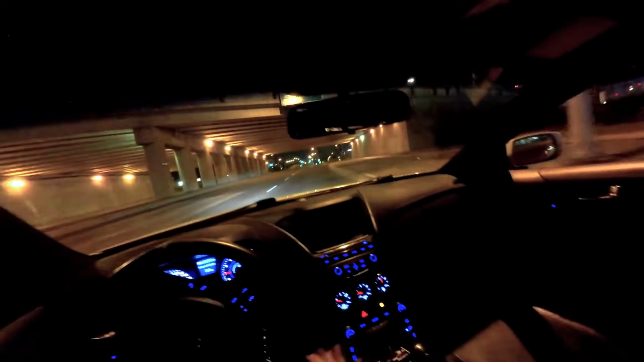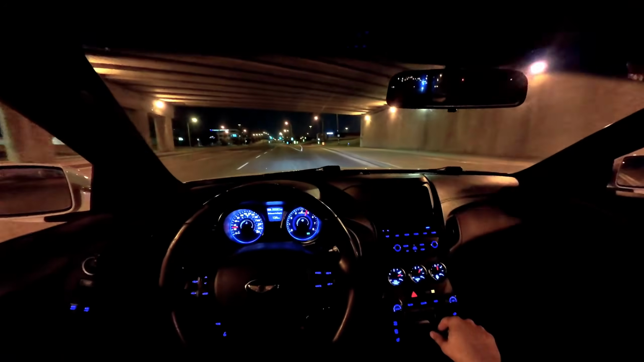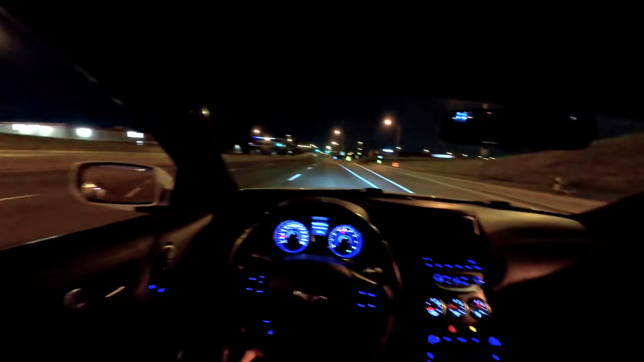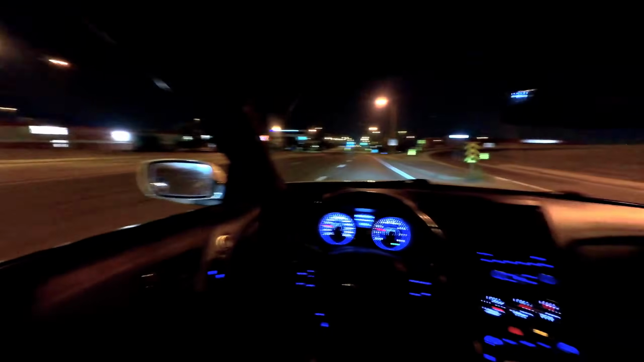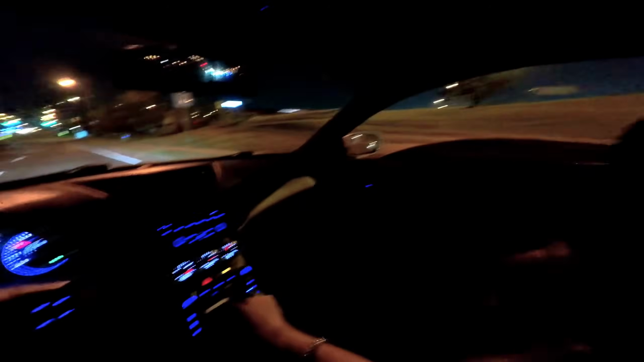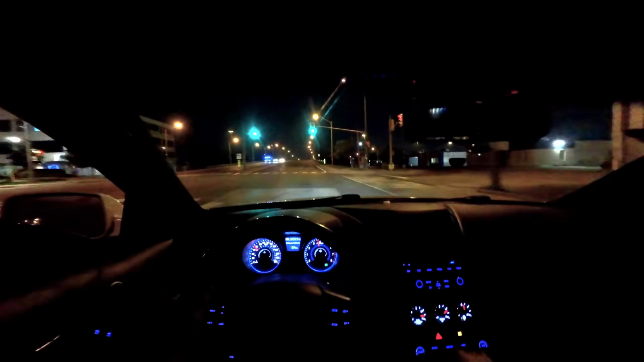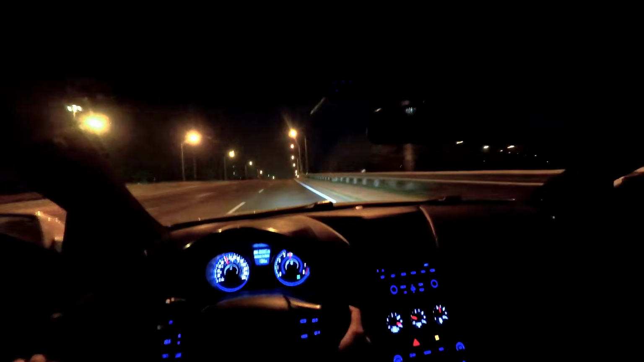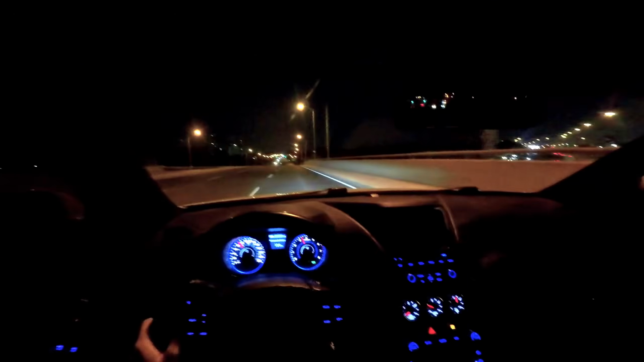We're taking this. Oh, another tunnel. Forgot about this. Wait to get a tune though, bro. Once I get a tune on this car, whew, once I get a tune on this car, it's gonna be so much smoother.